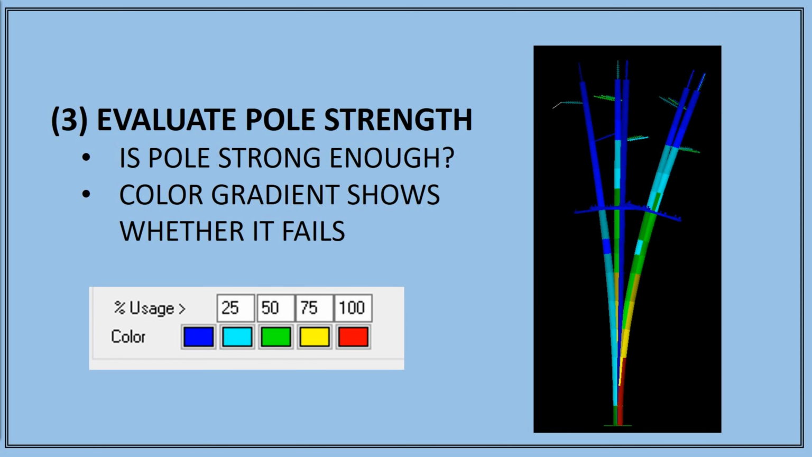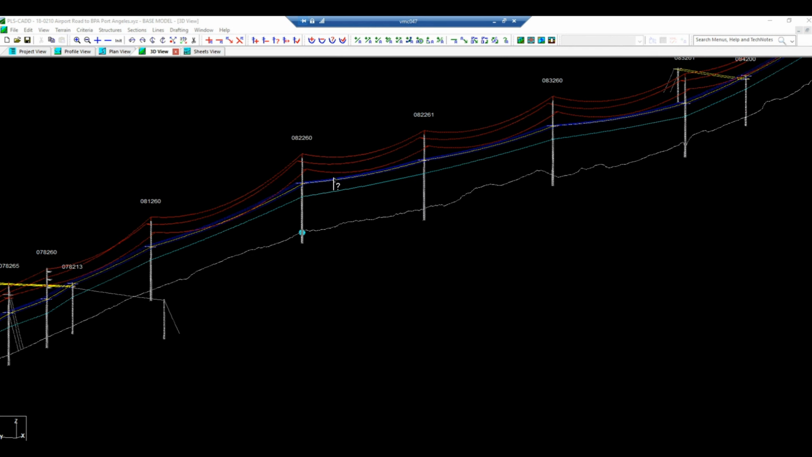Finally, it is time to evaluate pole strength. Is the pole going to be strong enough to do what we are asking it to do? A color gradient shows whether or not the pole will fail, with anything red indicating that it has exceeded the material properties and thus the pole will fail.